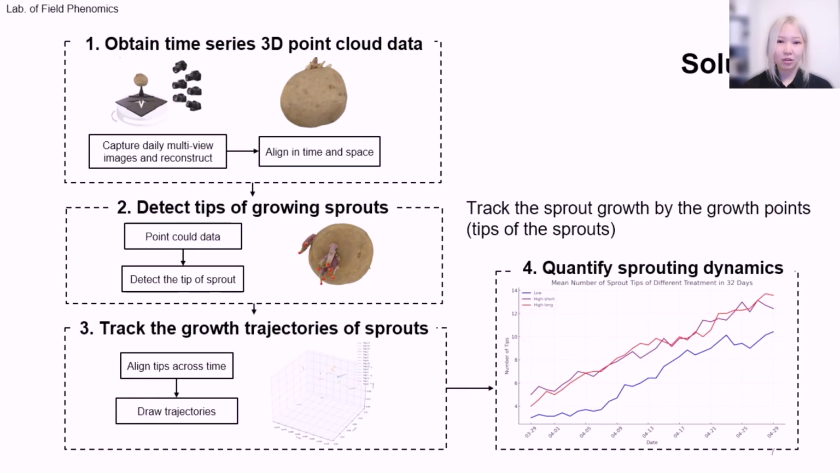So here is our solution, including 4 steps. First is to obtain the time series 3D point cloud data by this self-made system, then reconstruct 3D models, and then align them in time and space.